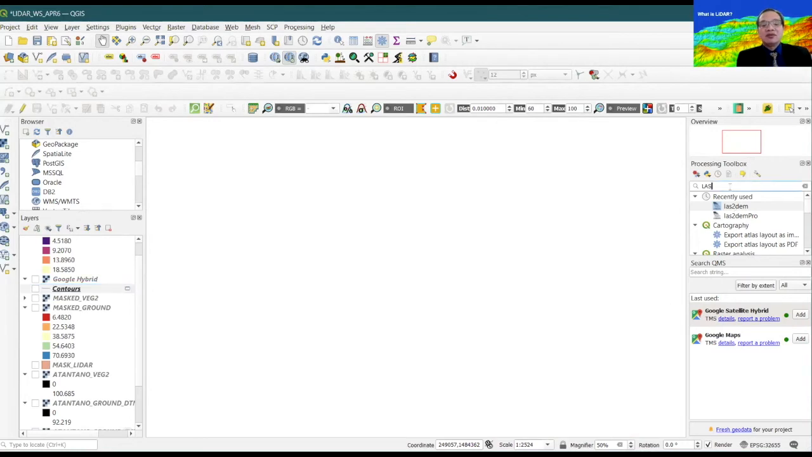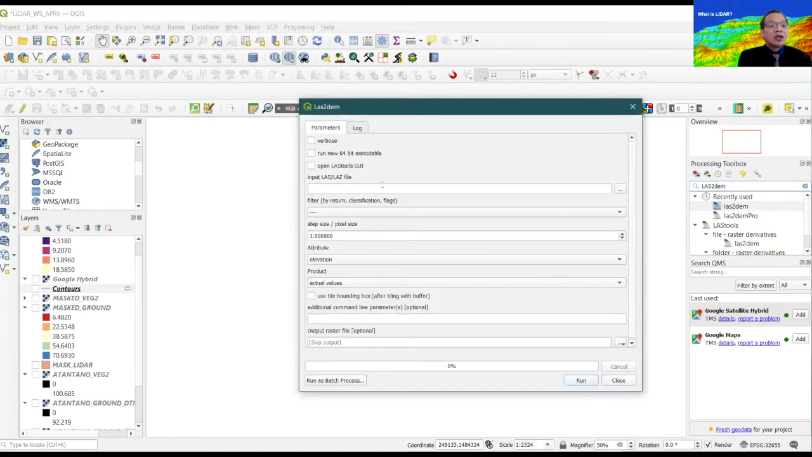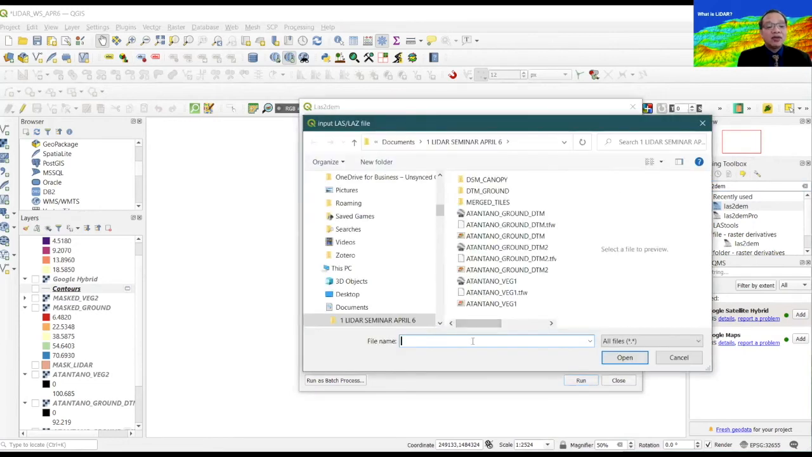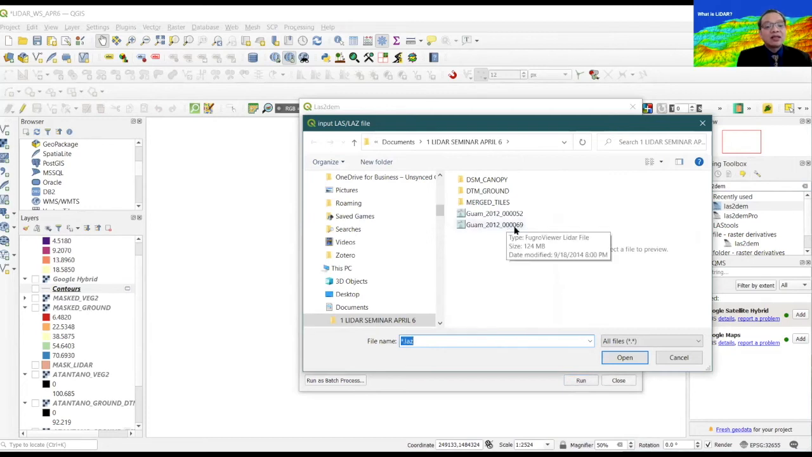You just do LAS to DEM. Same procedure. Load the tile of the LAS that you want to convert from a point cloud, which is this one, Guam 2012 tile number 69, for example, and load that.